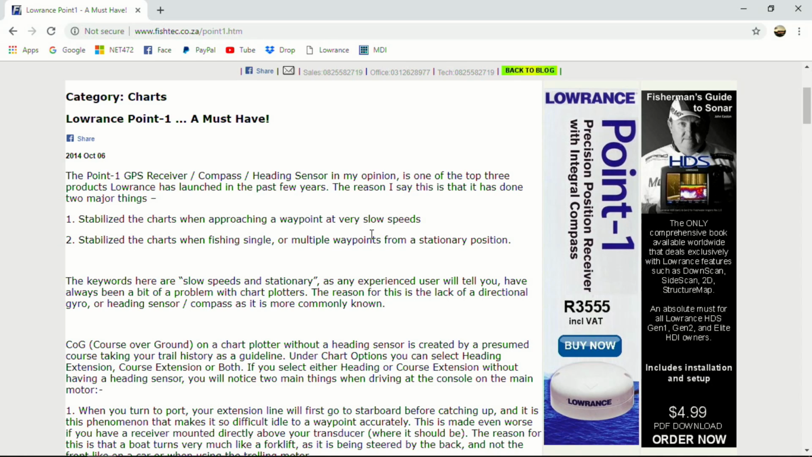So, yeah, that is why you need the 0.1. Okay. So, where do you put the 0.1? Like we said, keep it away from that trolling motor. You're looking for trouble there.